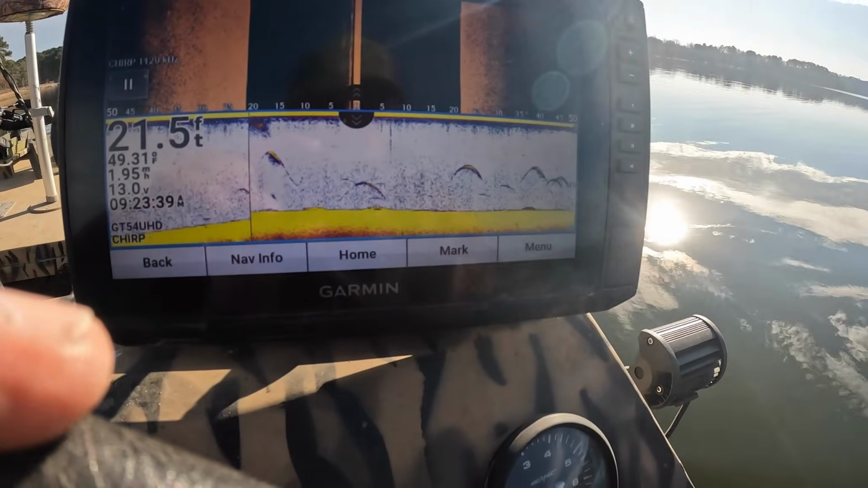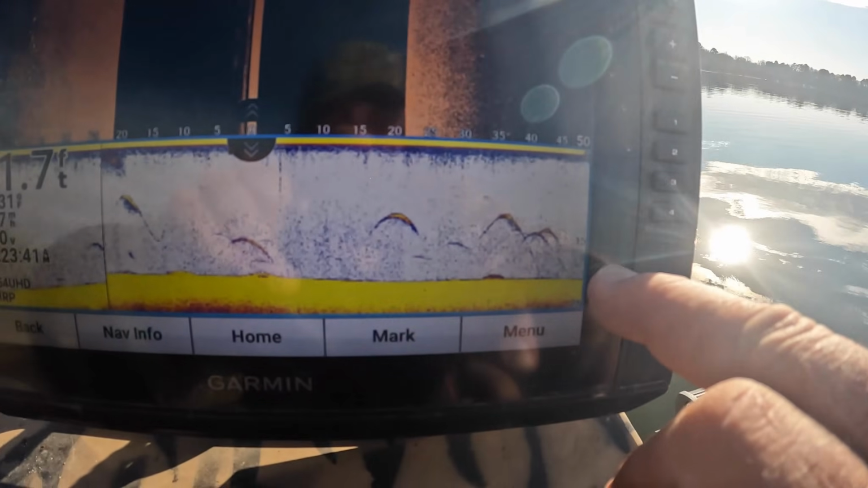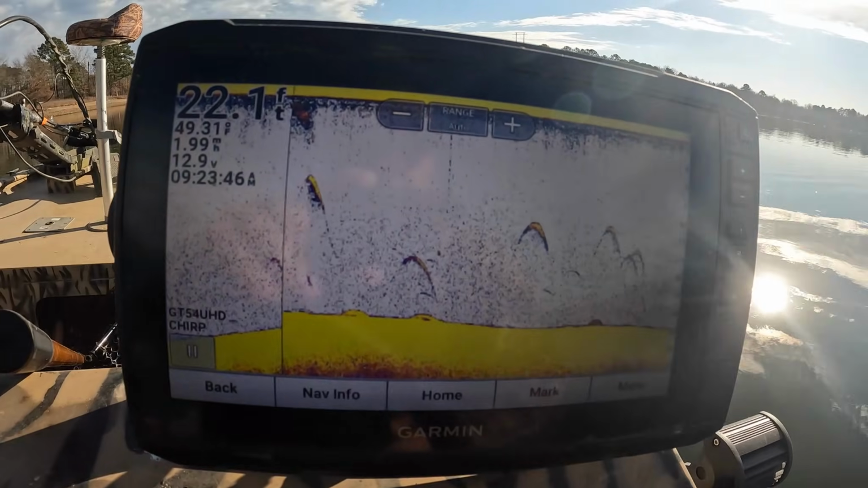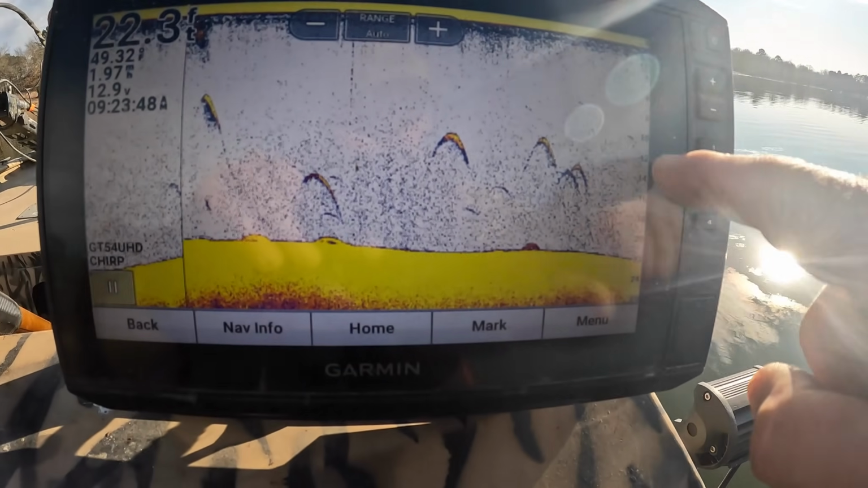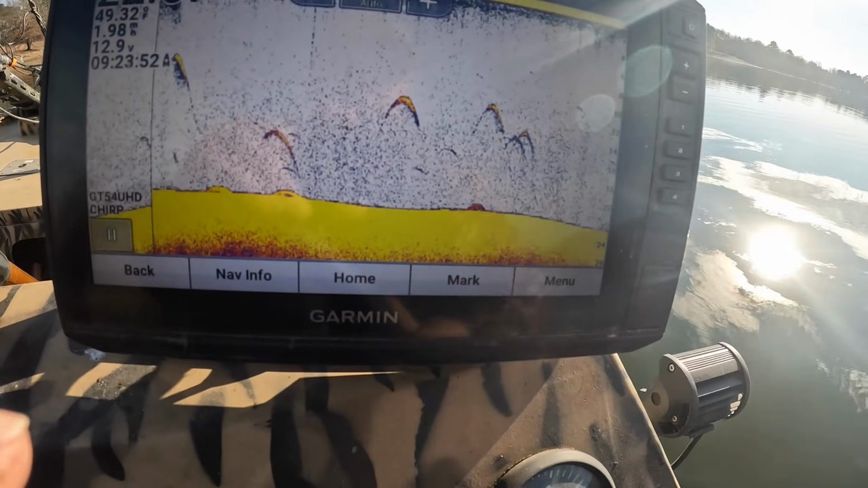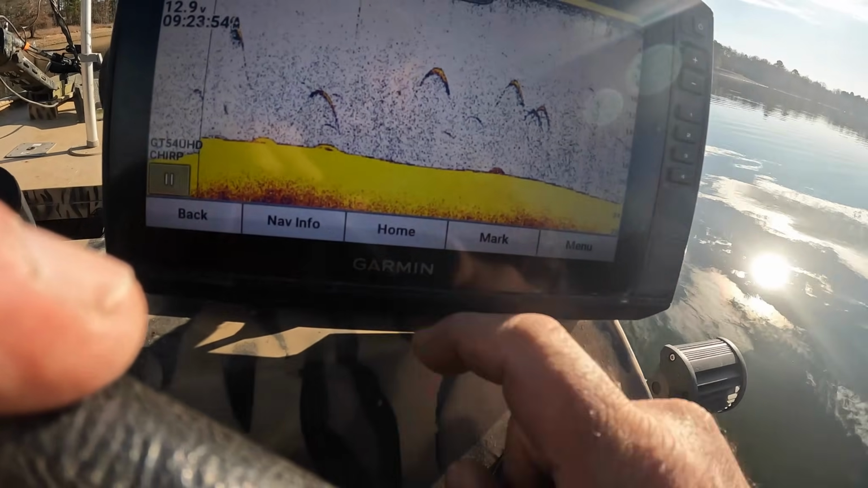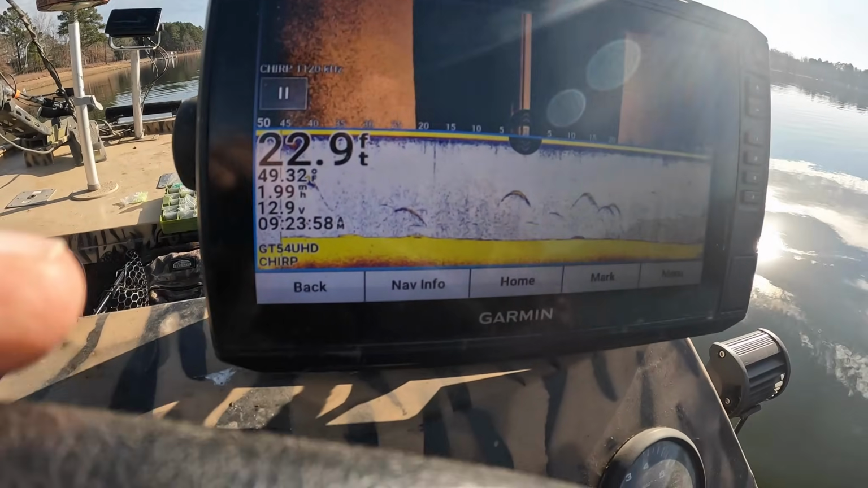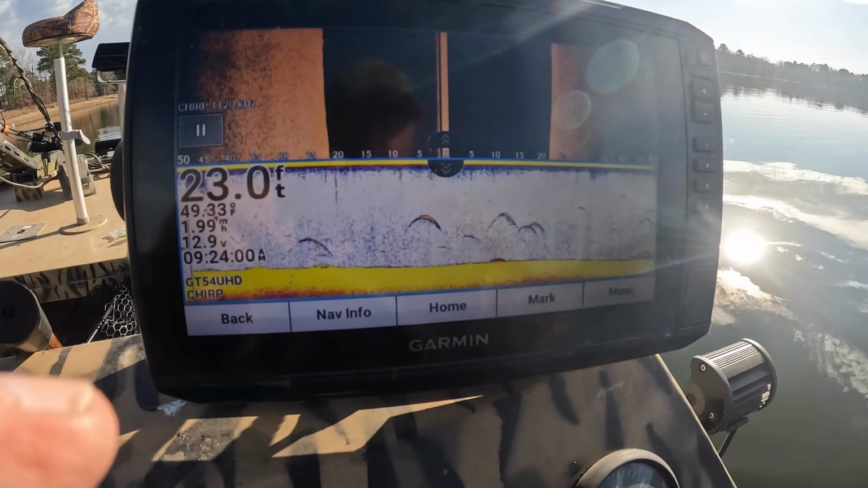Is getting to be a few more. Now they're down around 15 feet. You see right here it says 15 feet. Let's just enlarge that. Look here. Now, down around anywhere from 10 to 16. All them fish is right in there. But I like watching this side scan. At least I see a brush pile to the side over there.